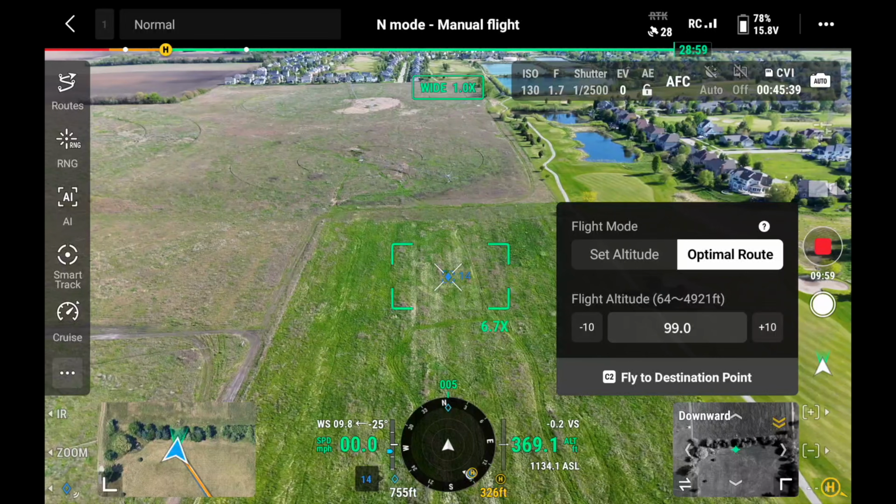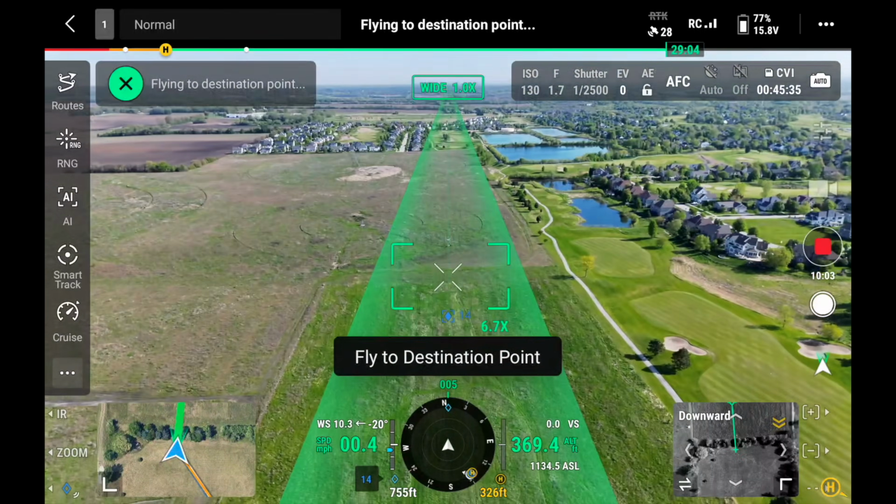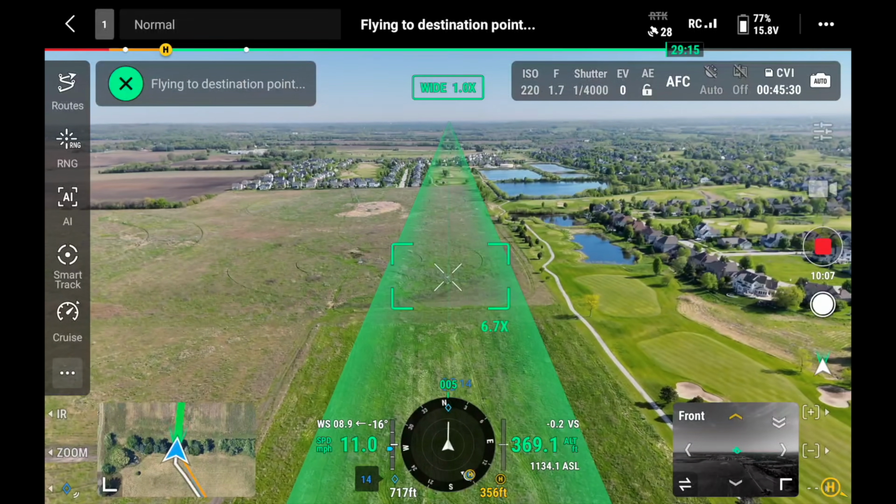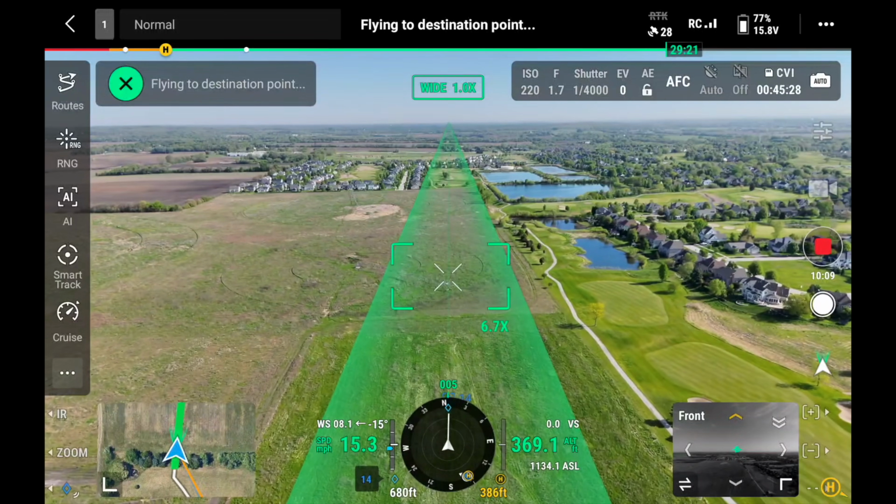The Matrice 4TD also has a fly tube mode. So you're going to be able to drop a pin somewhere off in the distance and tell the drone, I want you to fly to that pinpoint at this altitude, and the drone's going to do that. Pretty simple function, but can be pretty useful. You've got terrain follow, so say you're wanting to stay at a steady height of 100 feet over the ground.